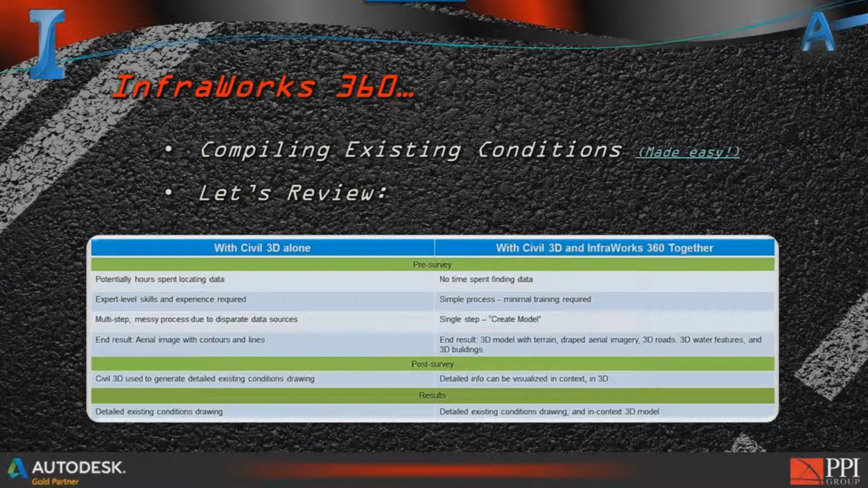For those of you that have a chance to use it, you have a little bit more artistic impression than some of the other programs out there. Civil 3D is a definite hardcore number cruncher. I'm not saying that InfraWorks isn't, but it's a little bit more forgiving, and you can really lay out a lot of designs very, very quickly.